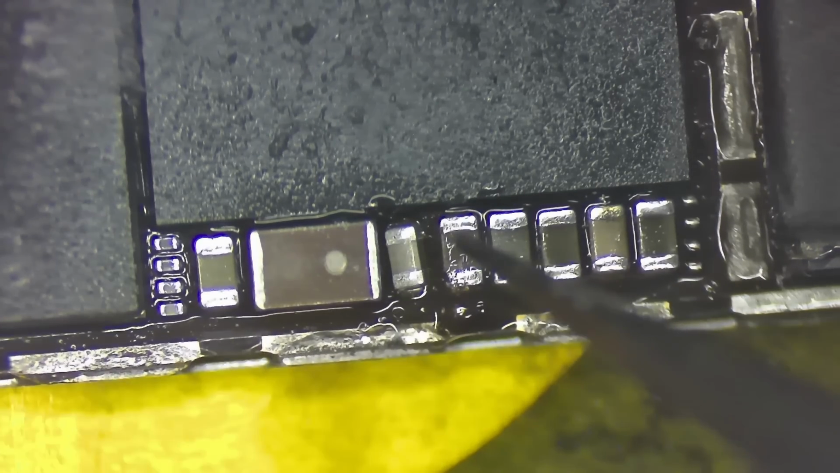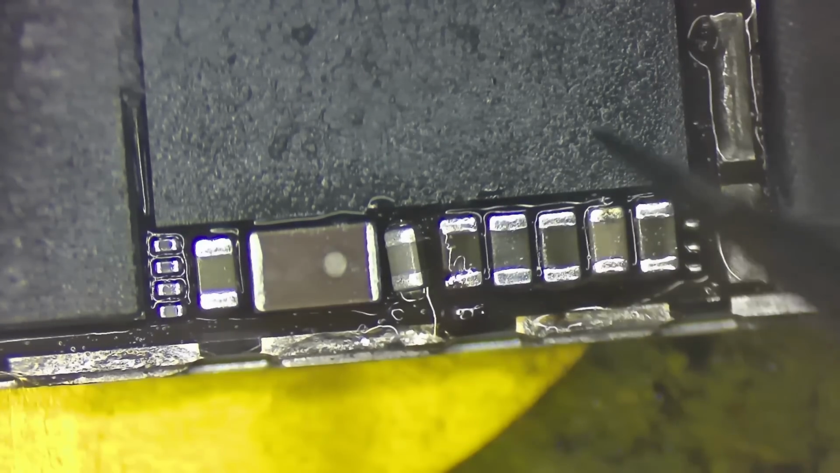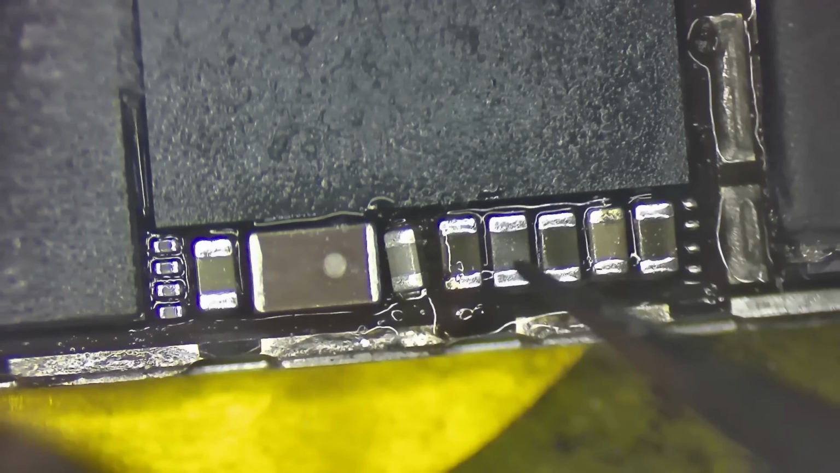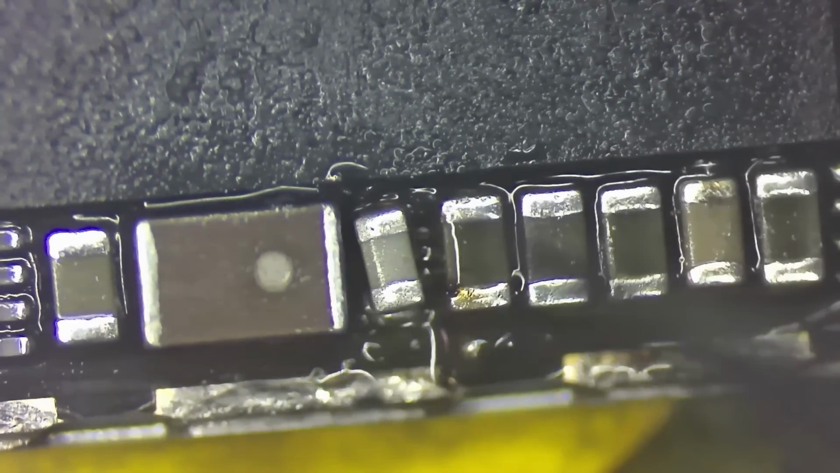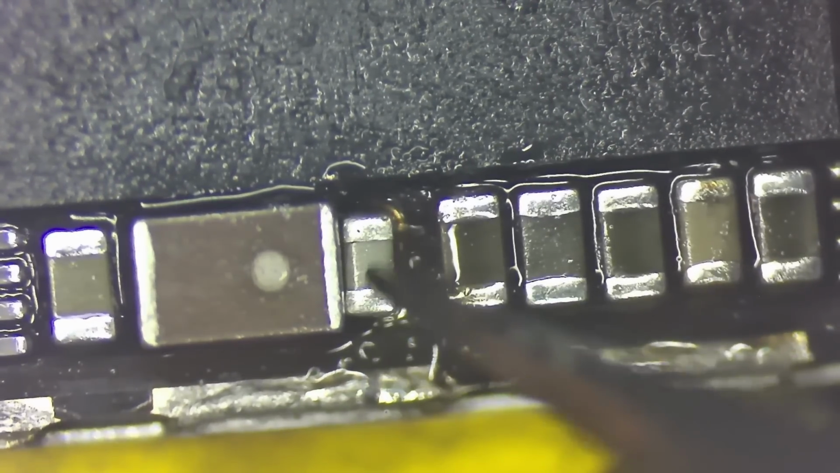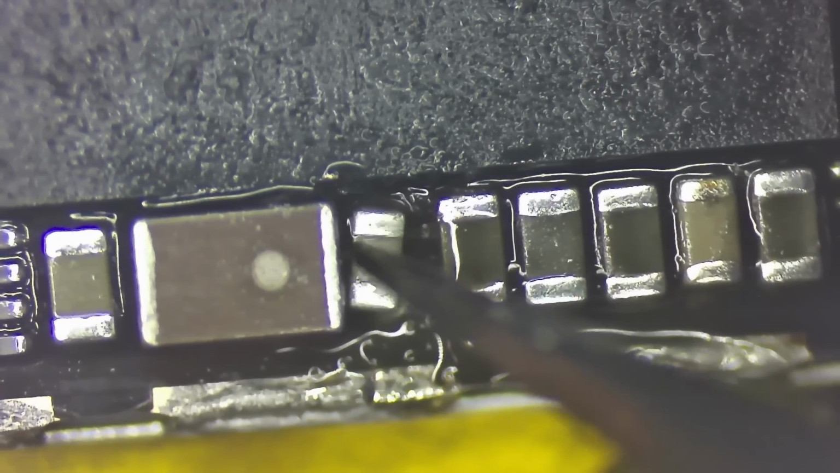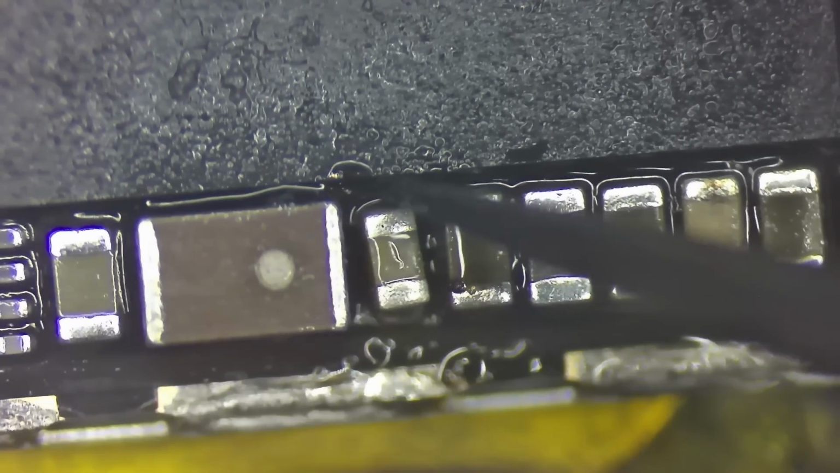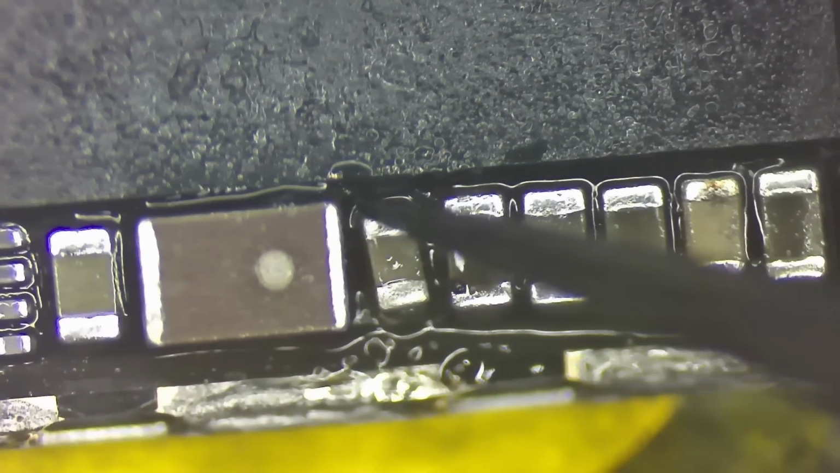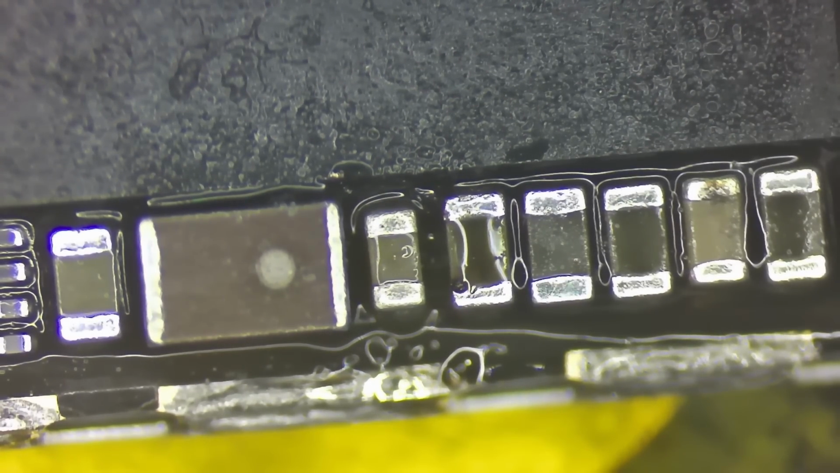Now since I have broke this off here with force and then replaced the alloy on the pads with a lower melting alloy, I can now safely float this down onto the board and not have to worry about disrupting this big old baseband CPU right here. So here we go. Let's just let this thing settle right down on here. There we go.